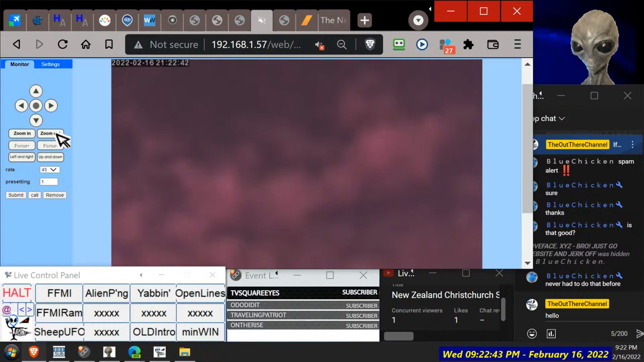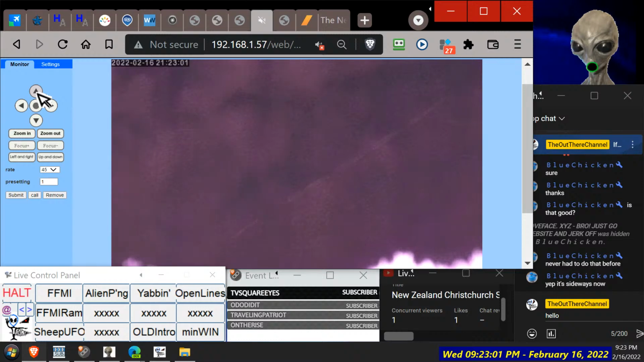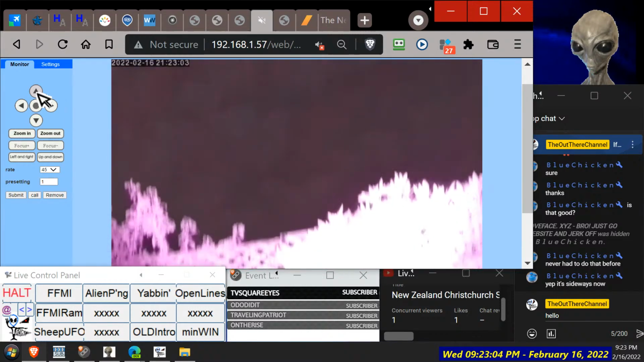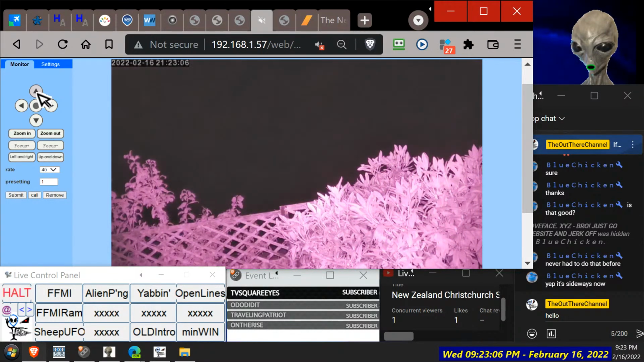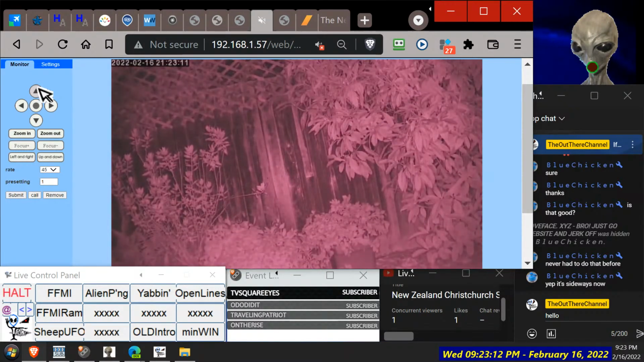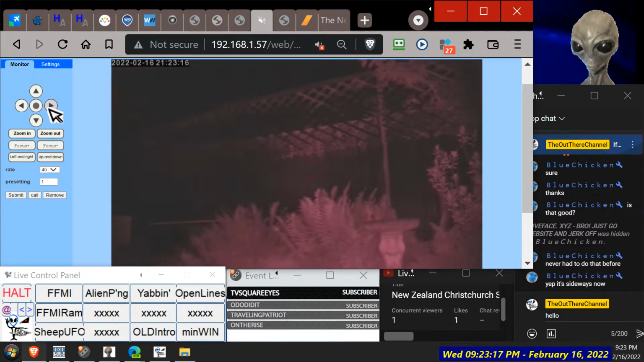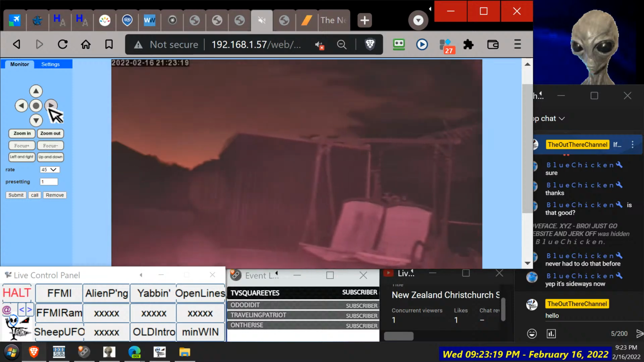Bugs galore. And we got a lot of birds in New Zealand too. Obviously, I don't catch them all. There we go, it's turning into more of a blue as the sun's going down. And there's the fence line, so that should be straight ahead almost. I don't think it goes any further than that.